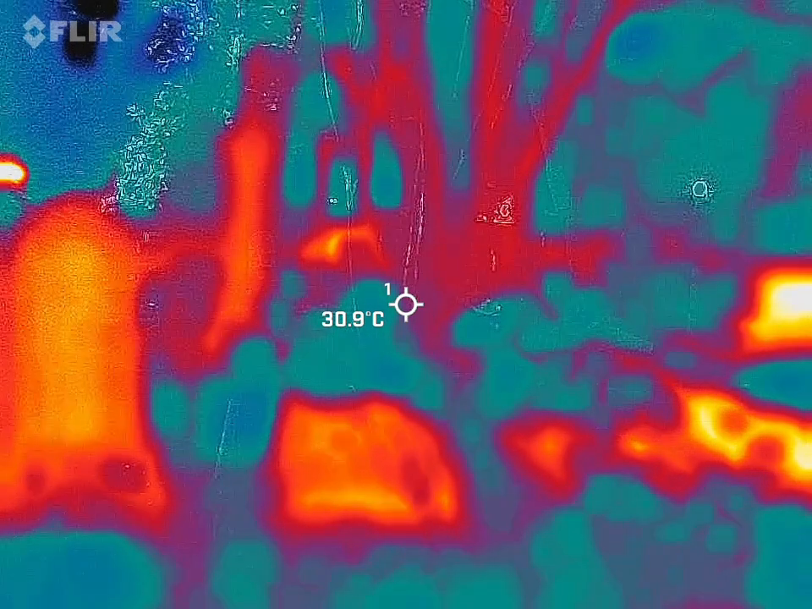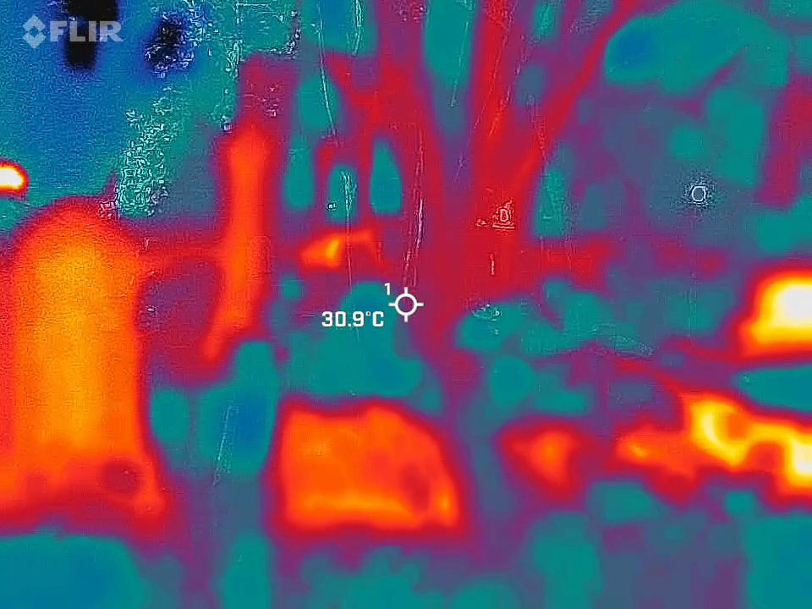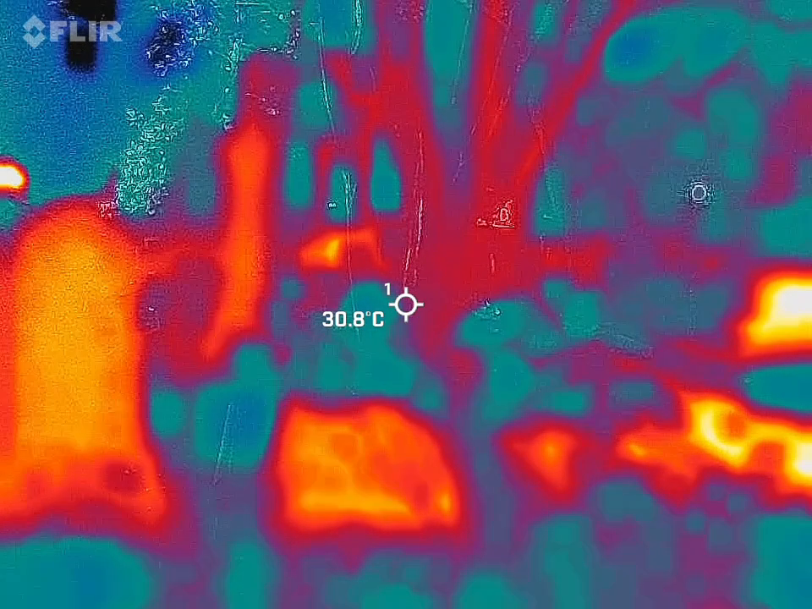Are you zoomed in pretty close on there, Chuck? I am, as far as it'll zoom. Okay, just trying to get a gauge so when I watch it later.